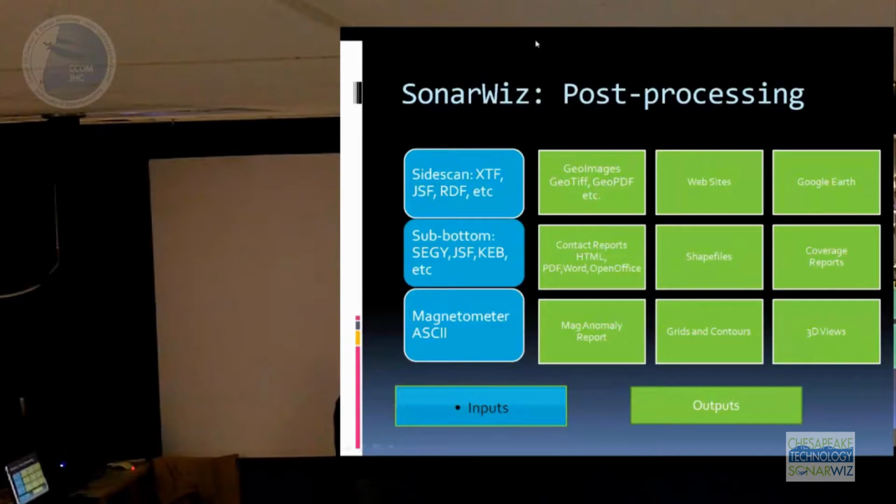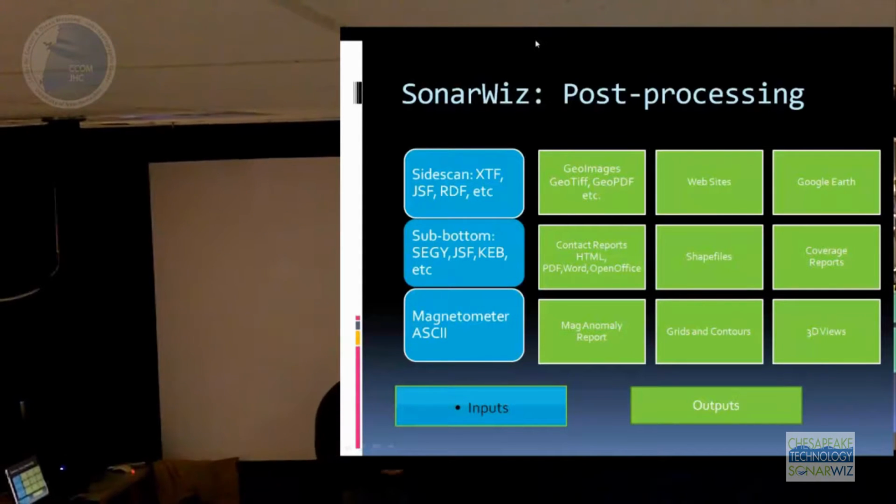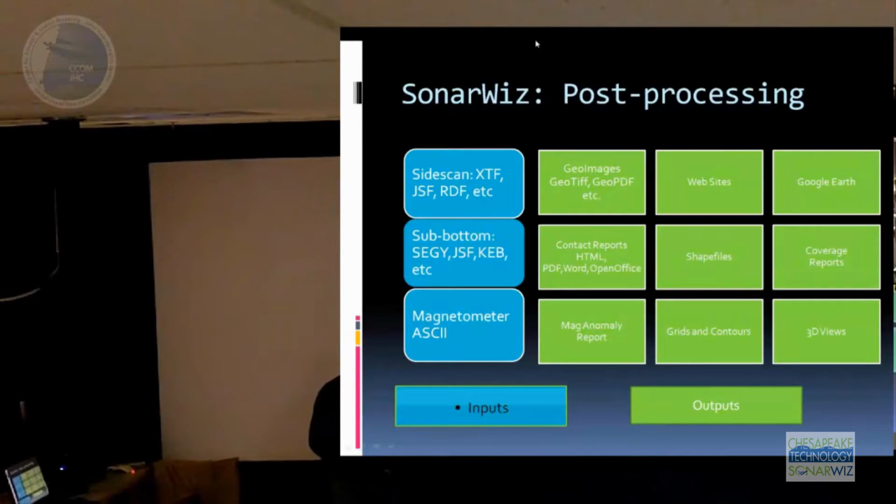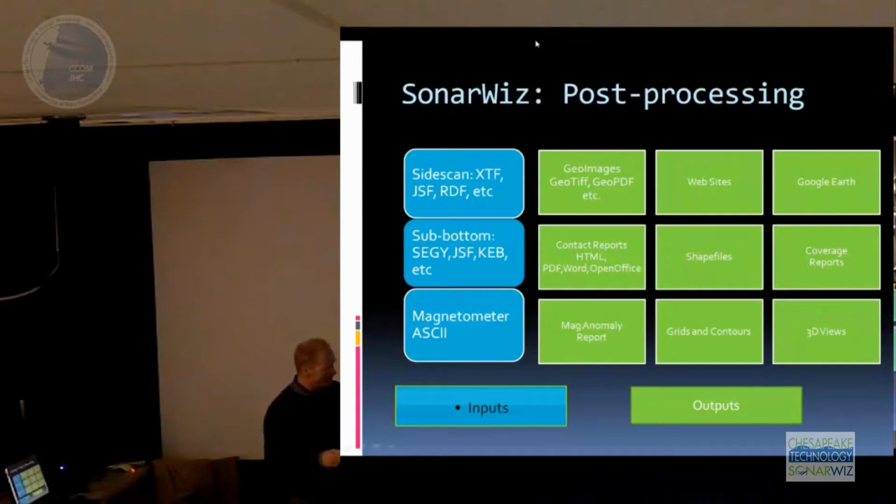Mag anomaly reports is pretty obvious. So if you go and digitize your mag anomalies or you auto detect them, you might want to get those out and generate those reports. Gridding and contouring, and then 3D views. So we have exports to the IVS product, so we can generate SD files most of the time. We're still working with that. Mark Patton's been helping me get the code to generate SD files directly from SonarWiz now, so we can go right into Fledermaus with that.